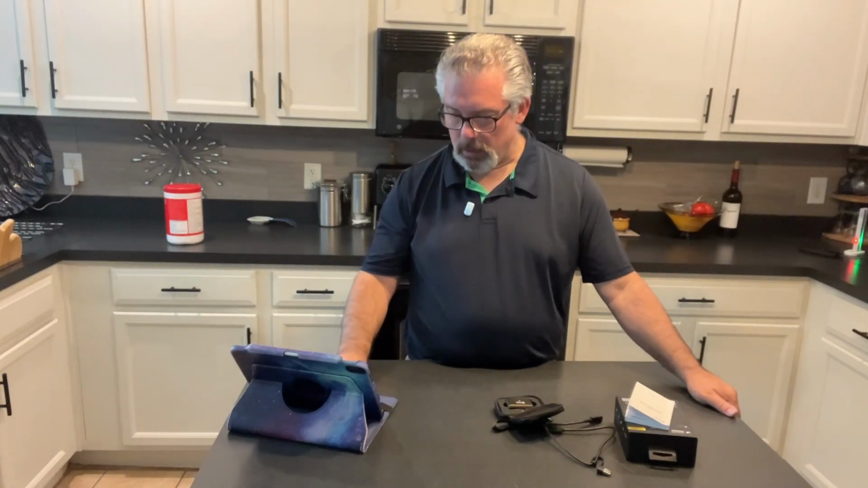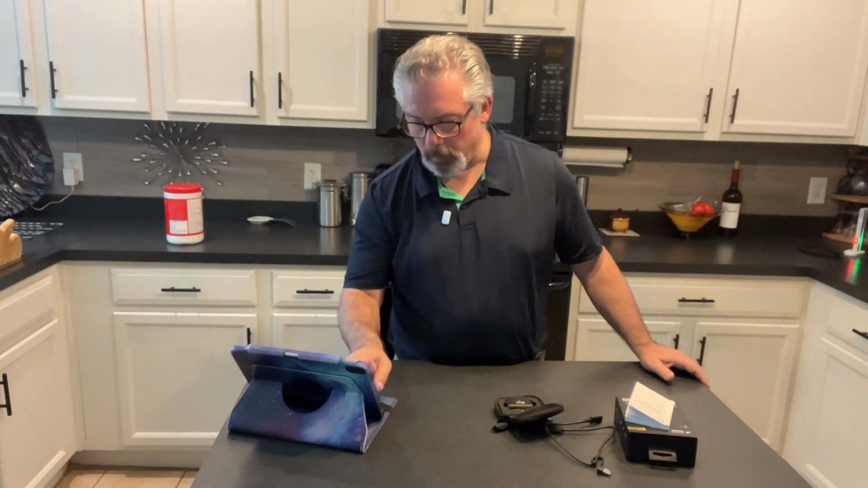The first one is, does it work with all Android phones? And the answer is yes, as long as your Android operating system is 6.0 or higher. The app will work with it. Does it work in complete darkness? Yes, it does. It can be completely dark because it's not looking at visible light. It's looking at thermal images. It's looking at heat. So it can be in complete darkness.